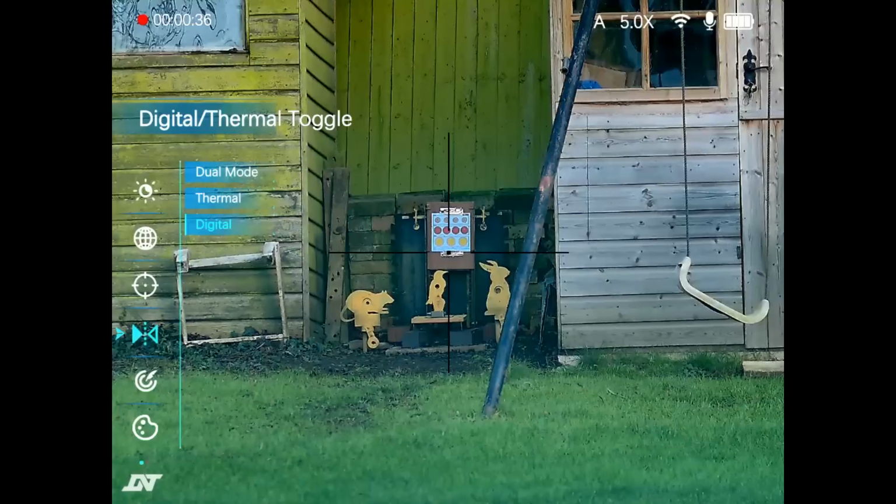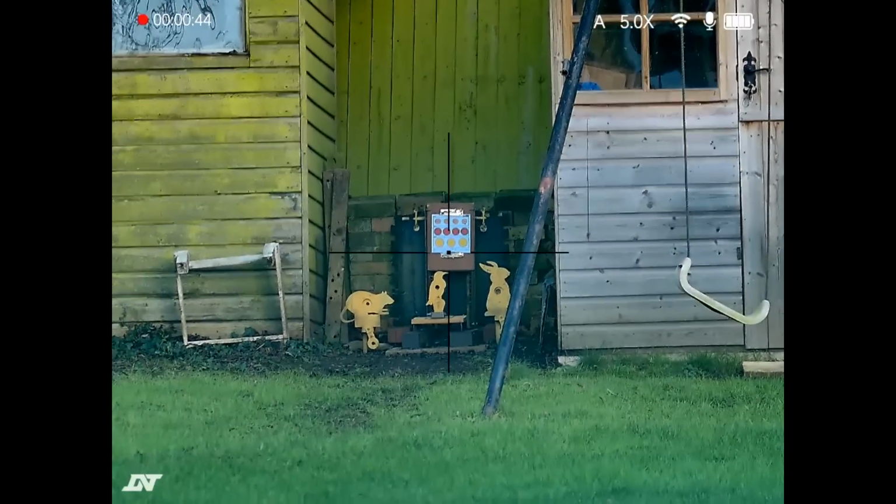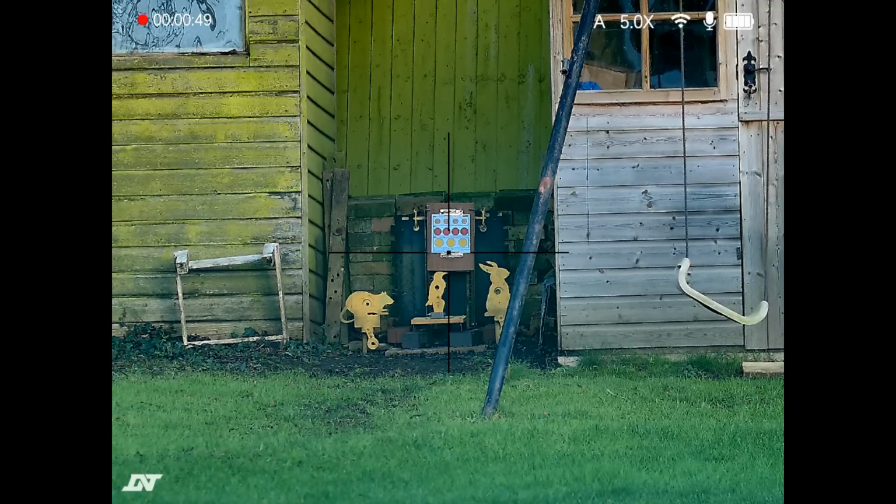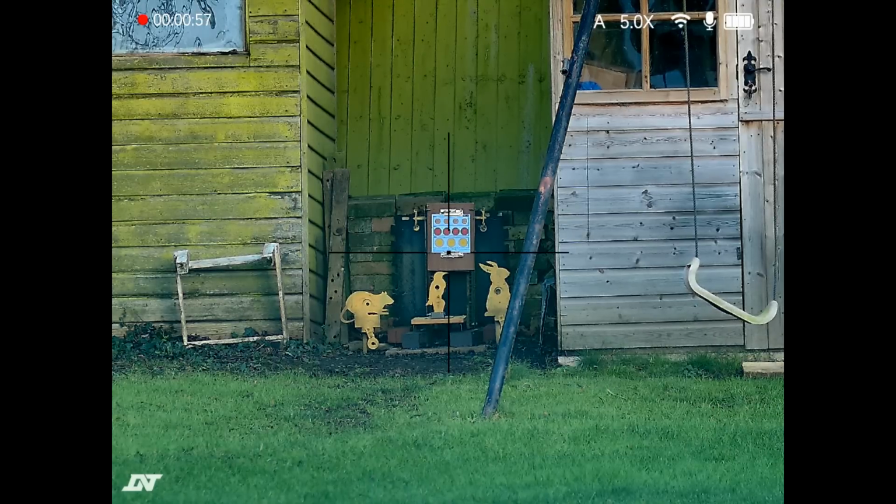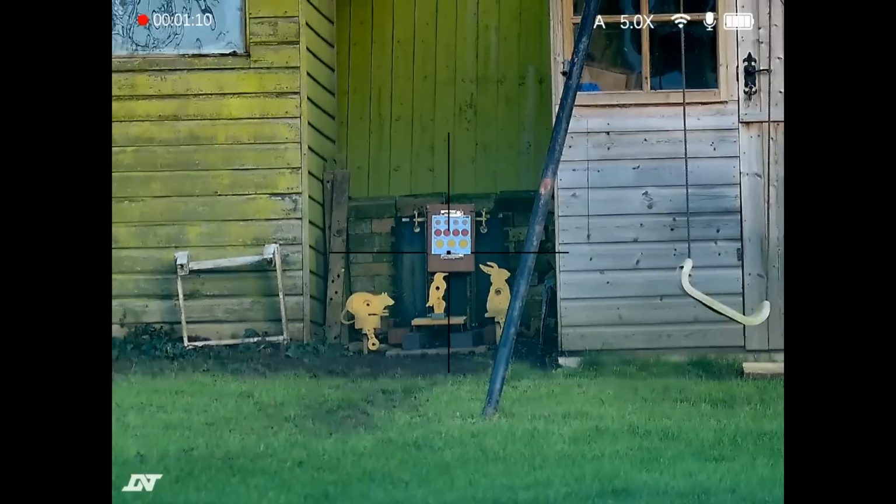Well, I guess now it's time to have a look through the eyepiece and see how it performs. So here we are in digital daylight mode then, as you can see from the menu. I'll come out of that, and if you look up at the top right hand corner of the screen, you can see we're getting some information there. We're in group A, that's the actual ballistic group, not the zero group, with a minimum magnification, which is 5 times, showing us that the Wi-Fi is on, that we've got the audio recording switched on, and we can see the battery status.